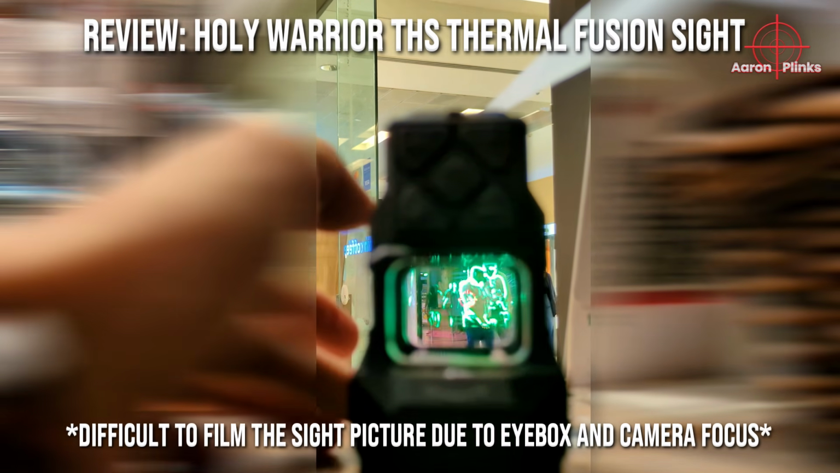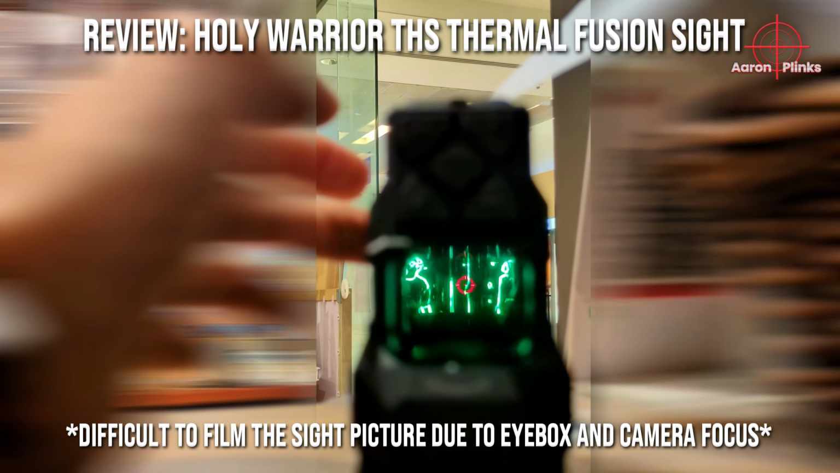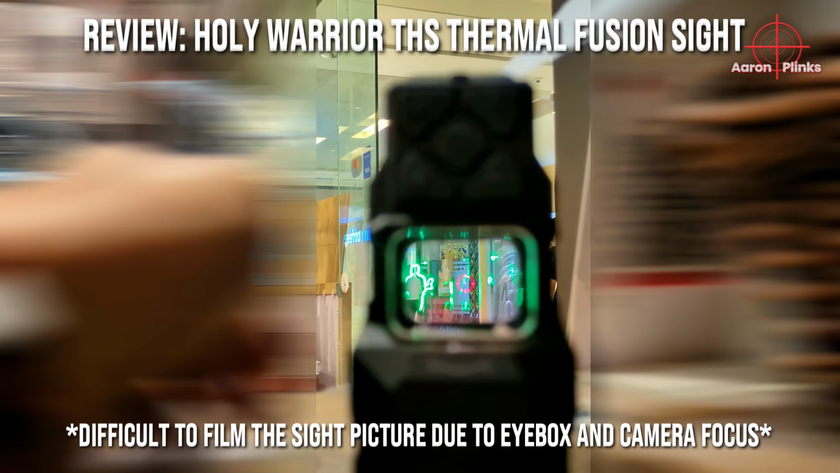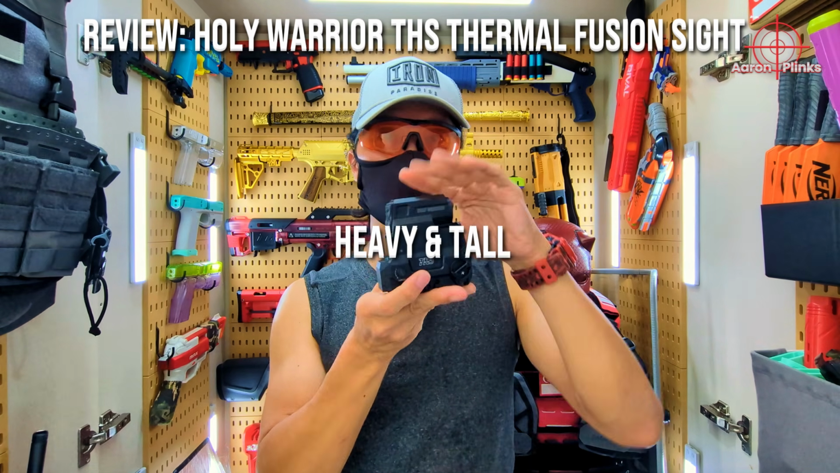Personally, I found the thermal overlay with the side picture a little bit confusing due to the eye box and after images as mentioned earlier. Closing the side cover or simply using the thermal outline mode did help to eliminate these issues and make aiming smoother.